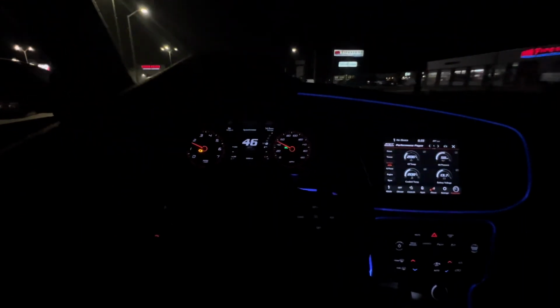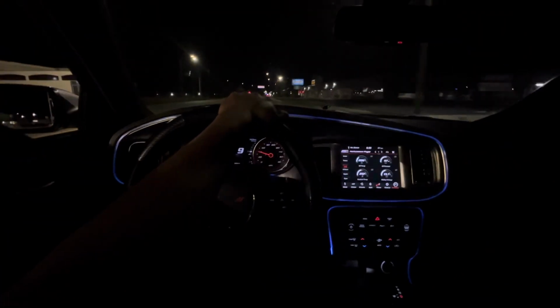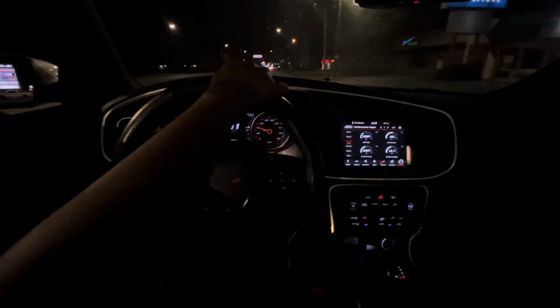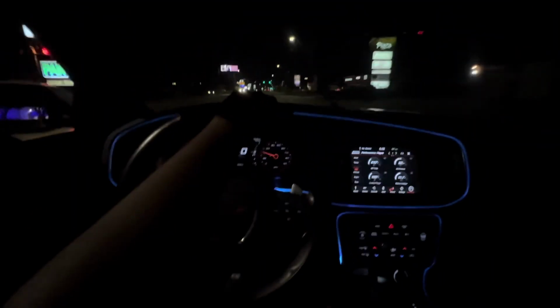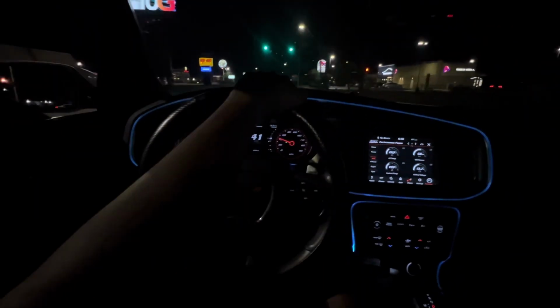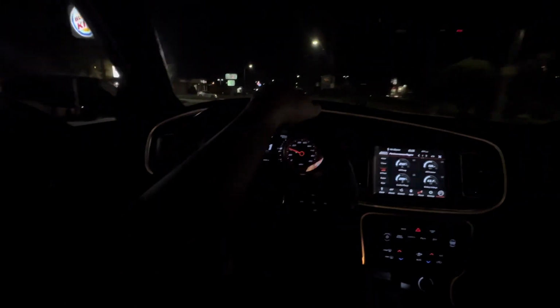Y'all let me know if y'all like the lights and how I put them up. It is a vibe for sure. This just makes it even more tough. If I had the Flow series, that'd be crazy. But I ain't paying over $100, almost $200 for some lights like these, when you can get these lights for way cheaper. And you only use them at night. It's the only time they're actually worth it.